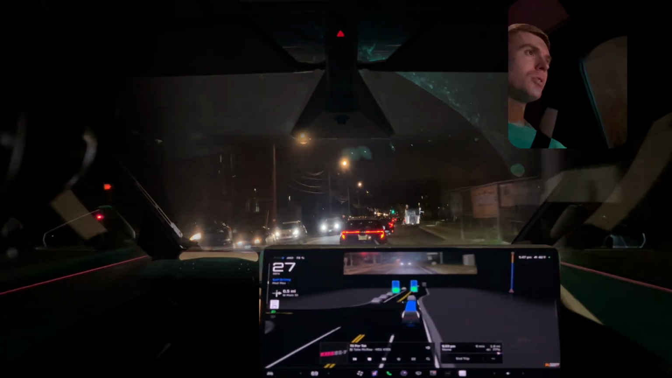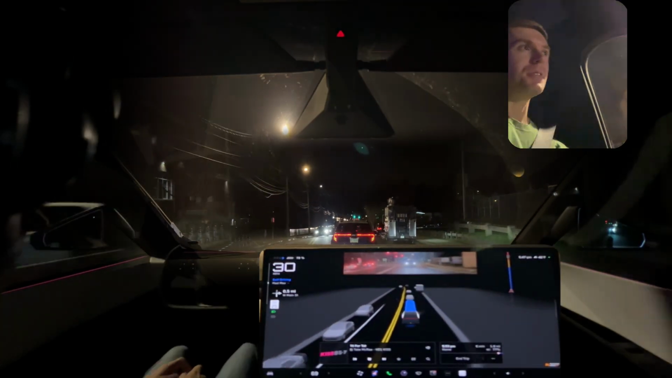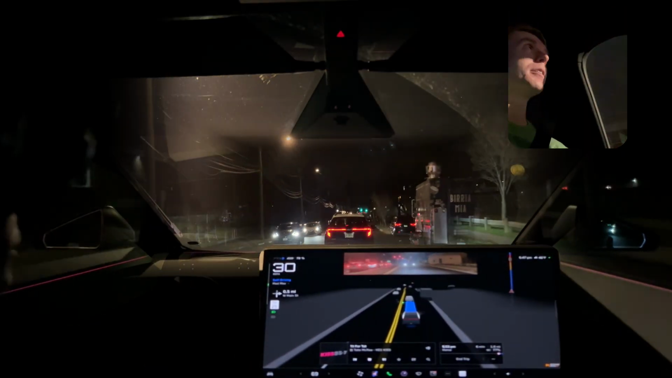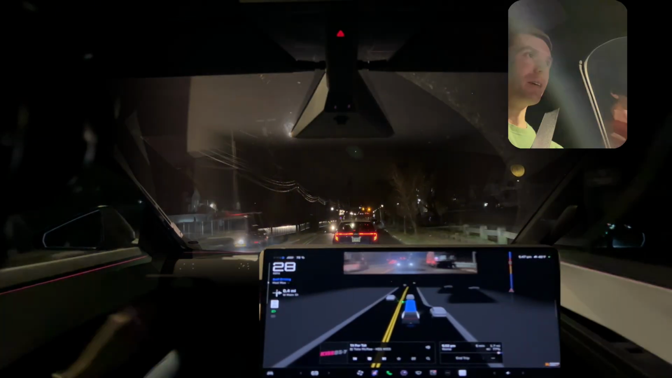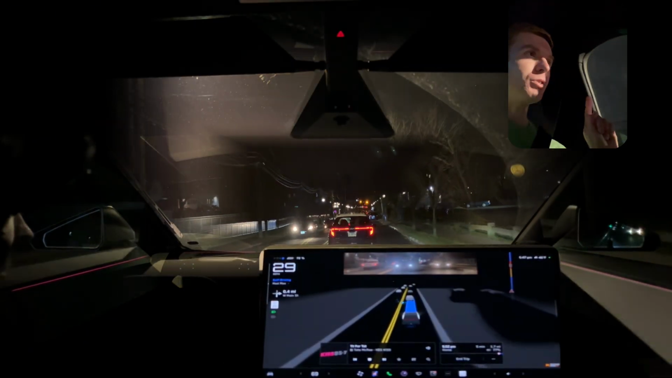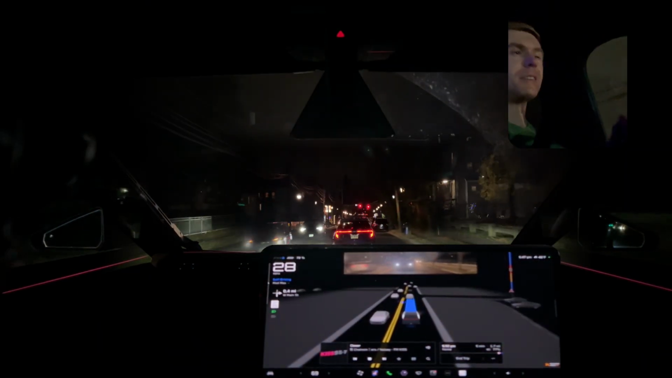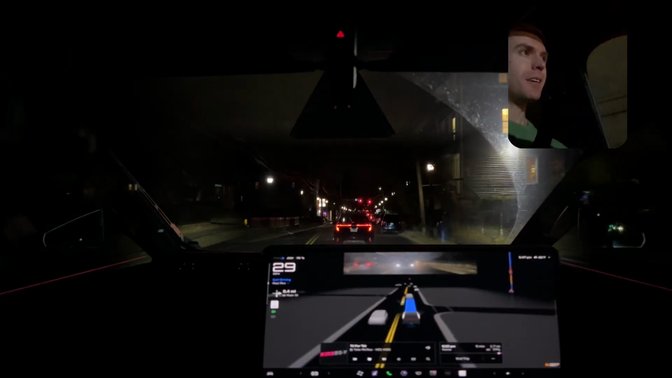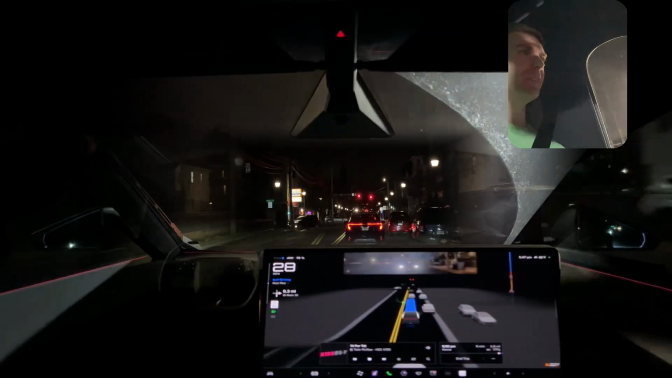I think that might be trained in on purpose. The point of doing that is so all the humans around you think, oh, this guy's stopping. They're getting less frustrated with you because they're not on top of you anymore, so they'll forget that you came to a complete stop and not be frustrated with you. That's 100% what's going on.